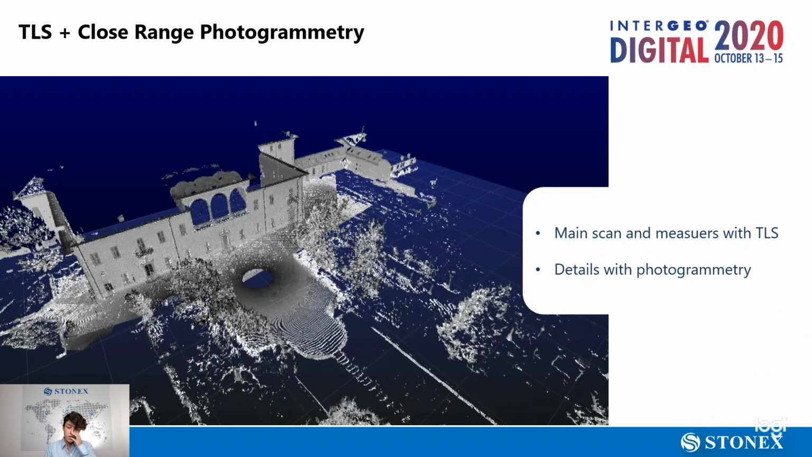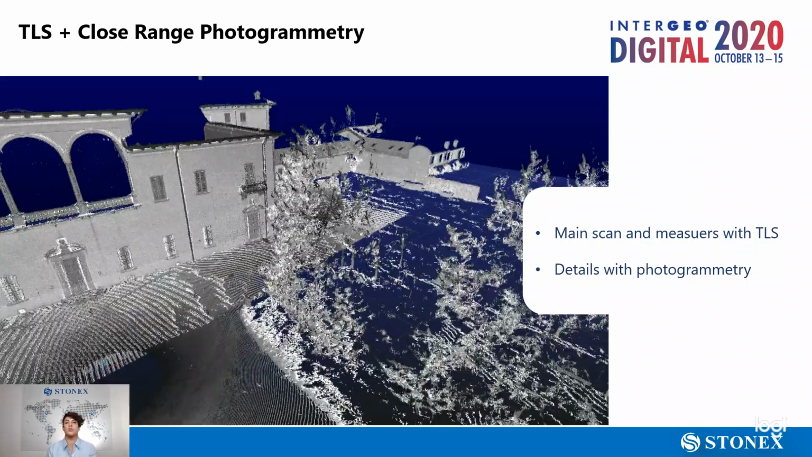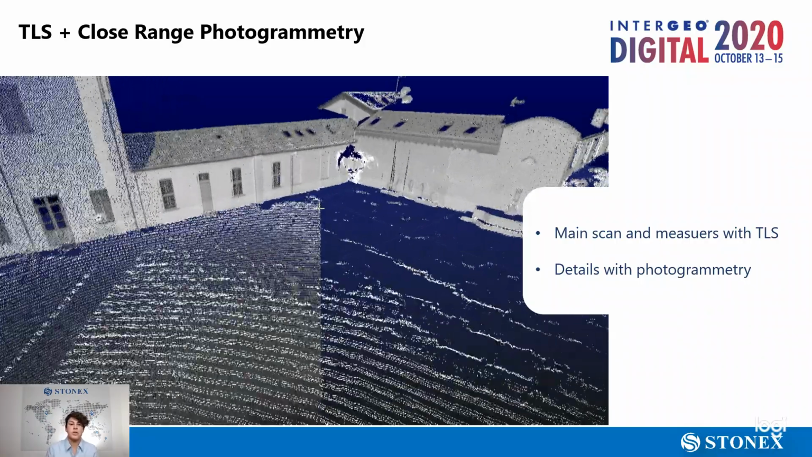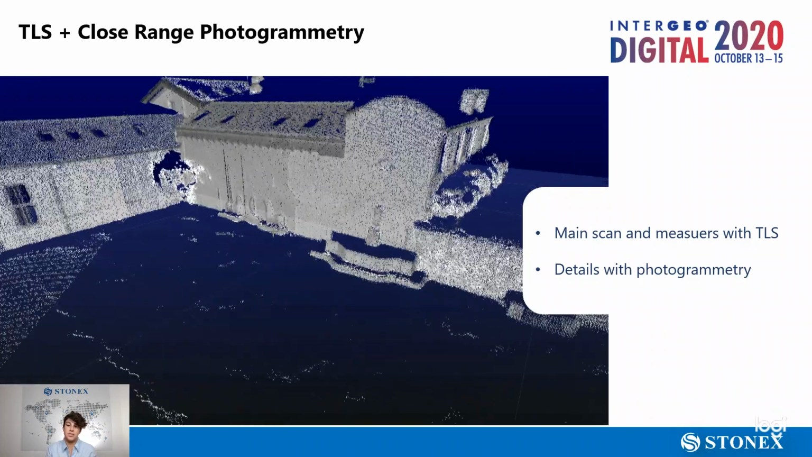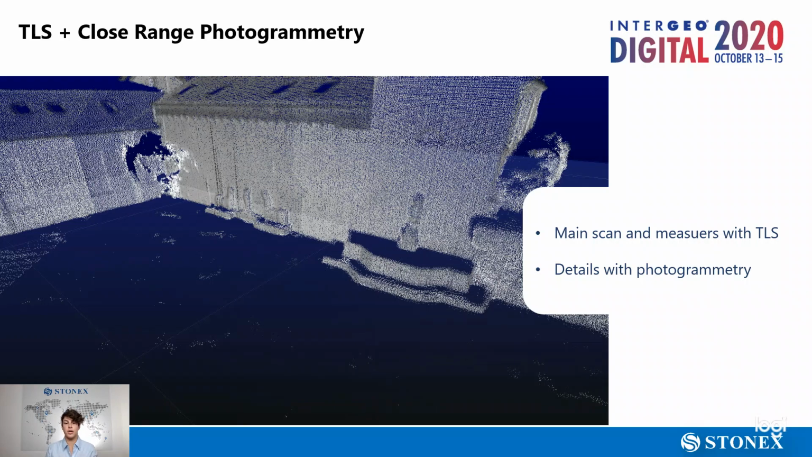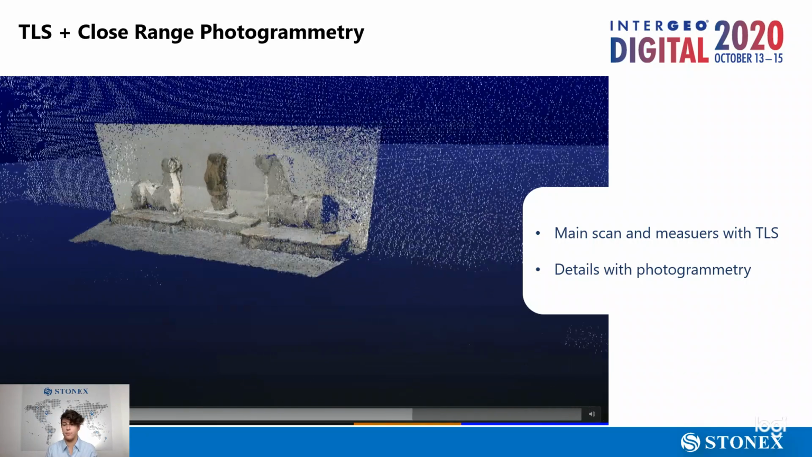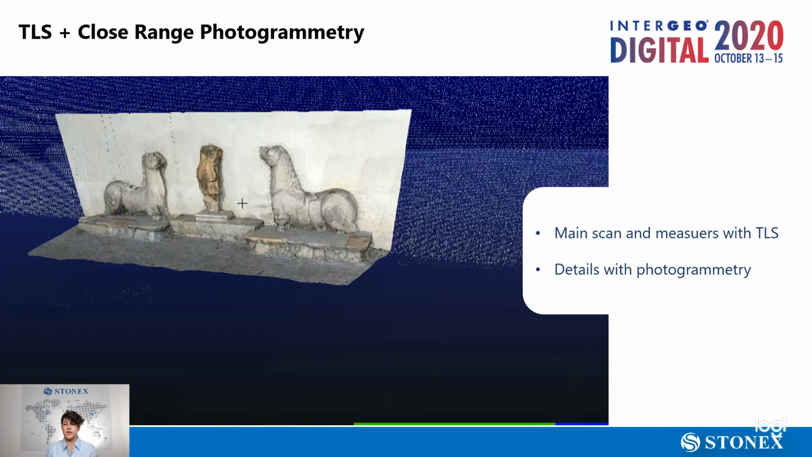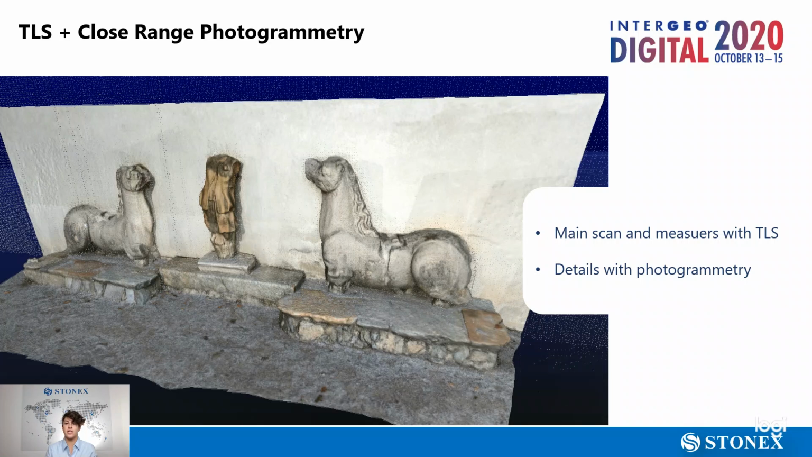What is most interesting about 3D technology is the possibility of combining two or more techniques, because they all use a common language called point cloud. Here you can see a point cloud created with a terrestrial laser scanner that has been integrated with a more detailed point cloud made with the close-range photography technique. It's the same example we just saw. The integration of the two makes our work way easier, because we don't need to do everything as precisely as close-range photogrammetry requires.